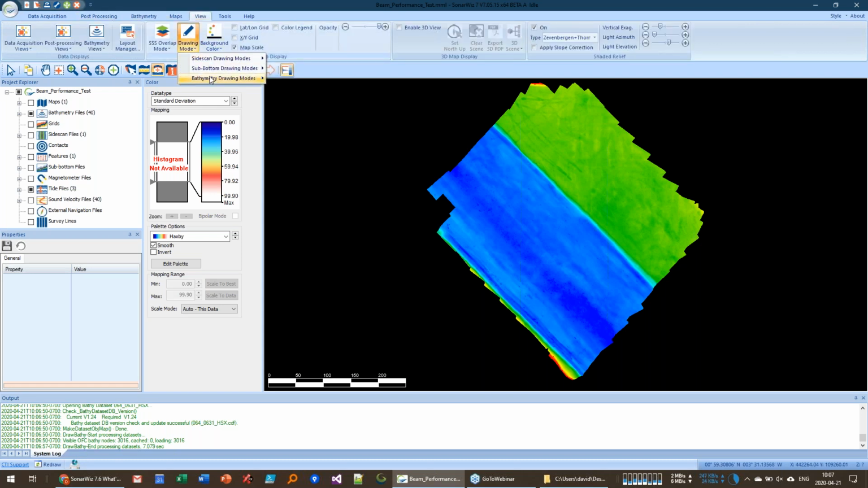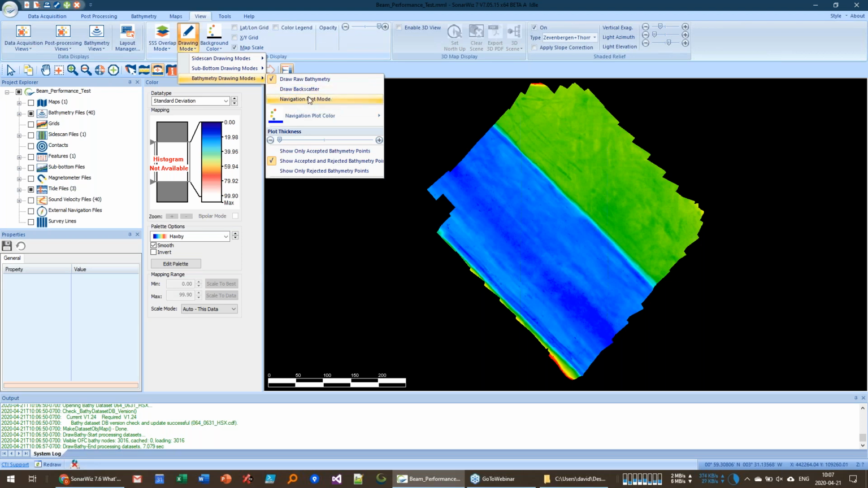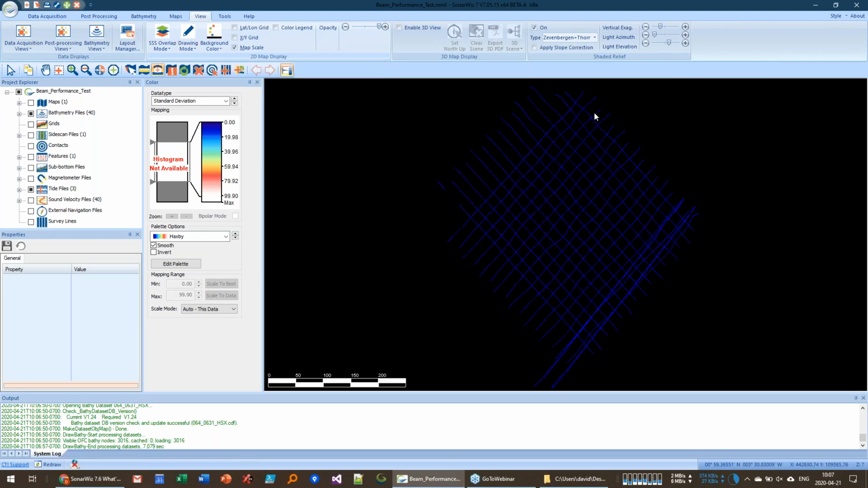So bathymetry mode and navigation. You can see it was an extremely dense survey. In order to eliminate all biases and gaps, the survey was done, I think this is 25 meter spacing. No, it's 20 meter spacing. And then there were crosshatch or cross lines, so they went this way and then they crossed back the other way.